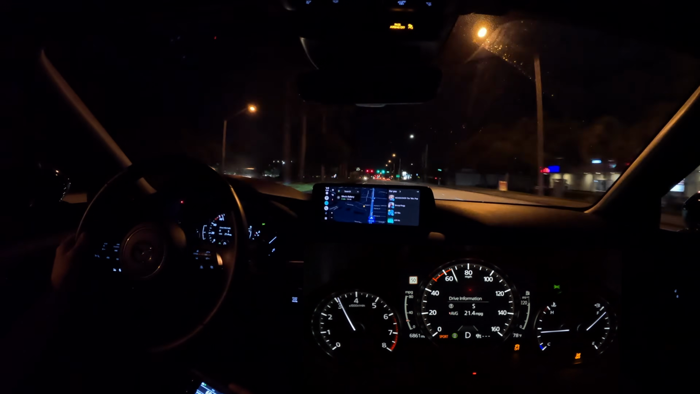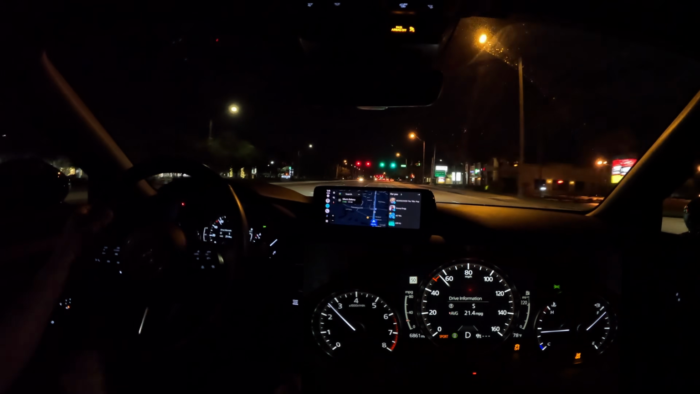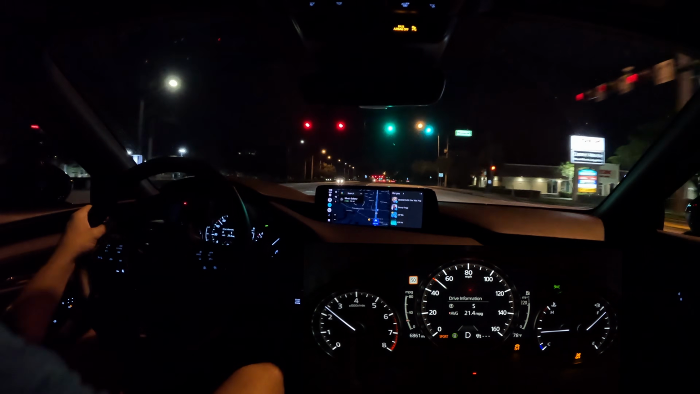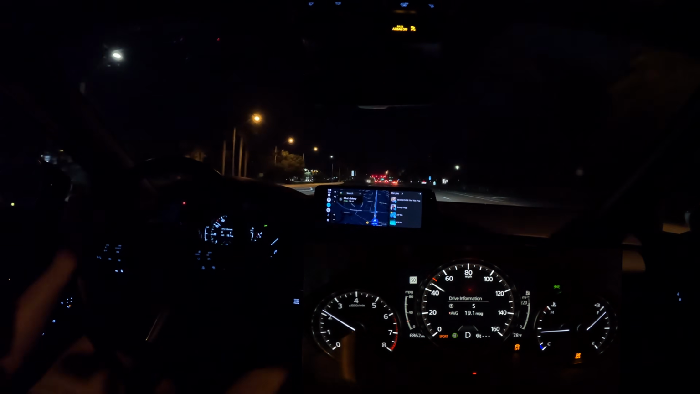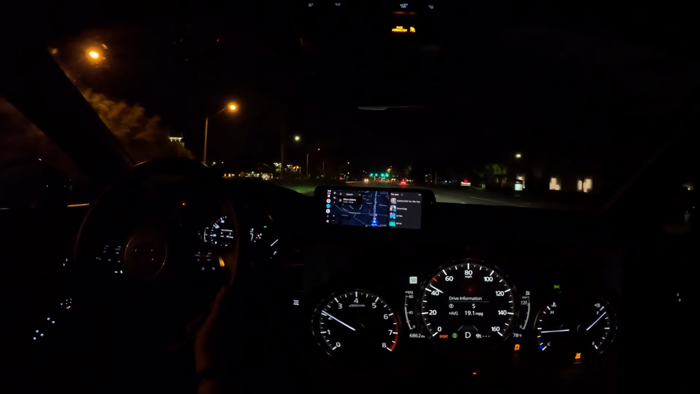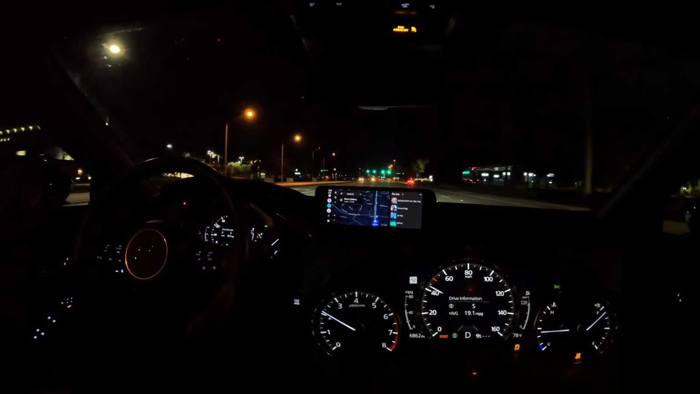About 6.5 seconds, 0 to 60. I'm almost positive we have standard octane in here, which is going to get us around 228 horsepower or so. Again, if you put 93 in here, you're probably going to get better fuel economy, but also better torque, better acceleration, and better top end power with 250 horsepower.